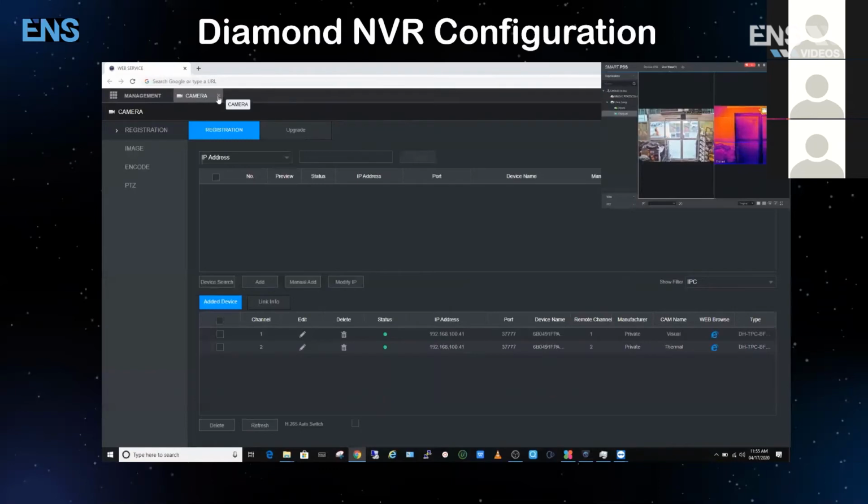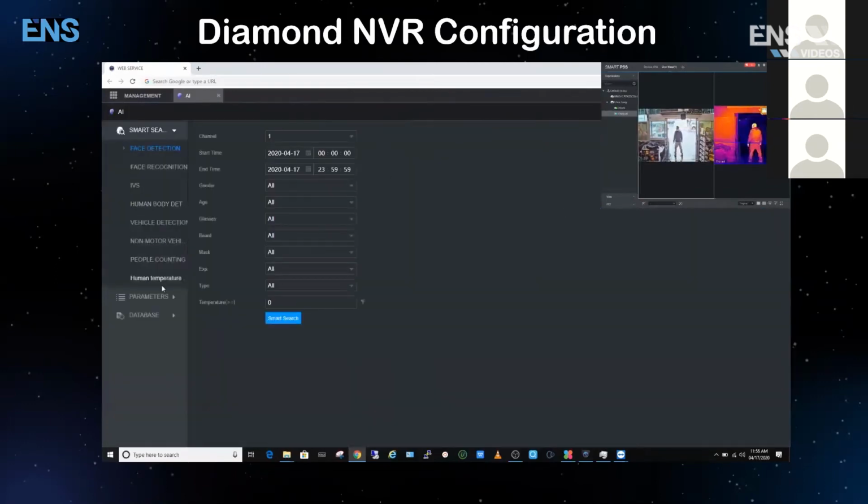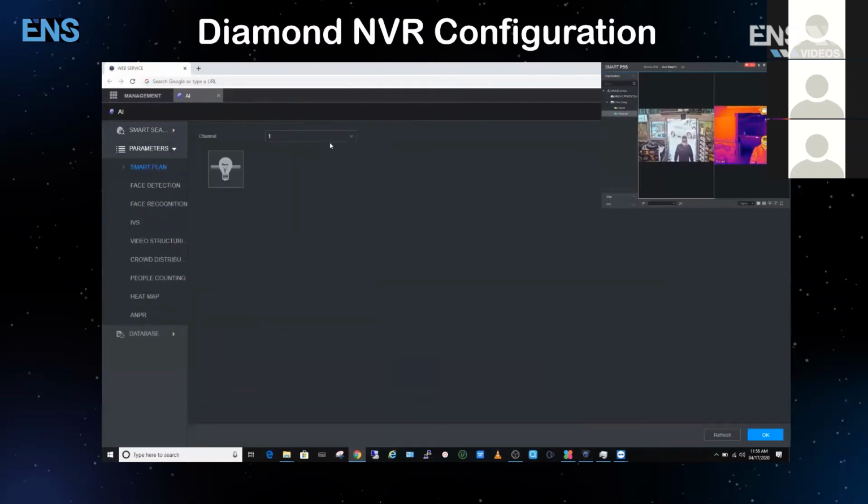So the next step, I'll exit out of here and head back to the main menu, and we want to go to the AI. In AI, we have a couple of tabs on the left-hand side, and we want to go to Parameters. Under Parameters, we want to go to Smart Plan, and go to the second channel, the second video feed, being the thermal channel, is that correct? Yes, that is correct. As you can see here, we have the human temperature management, and we want that to be enabled. This is the function we need to enable so that we can get these elevated body temperature readings. And how do we know if it's enabled or not? If it's enabled, it'll be highlighted blue. If it's disabled, it'll be grayed out.